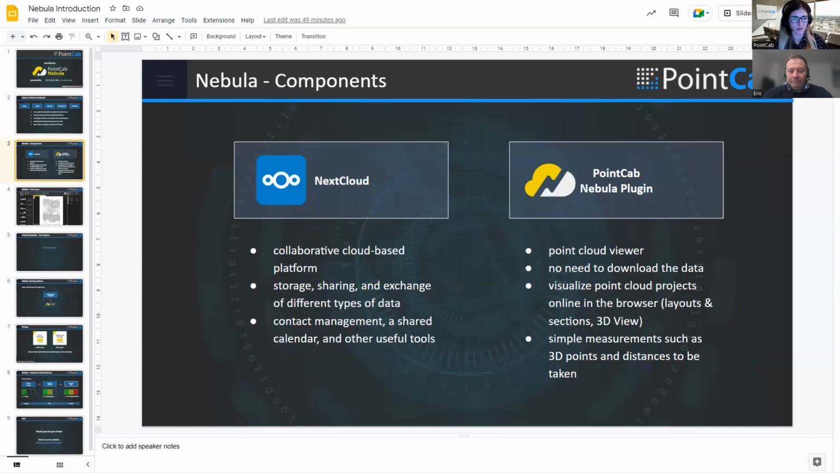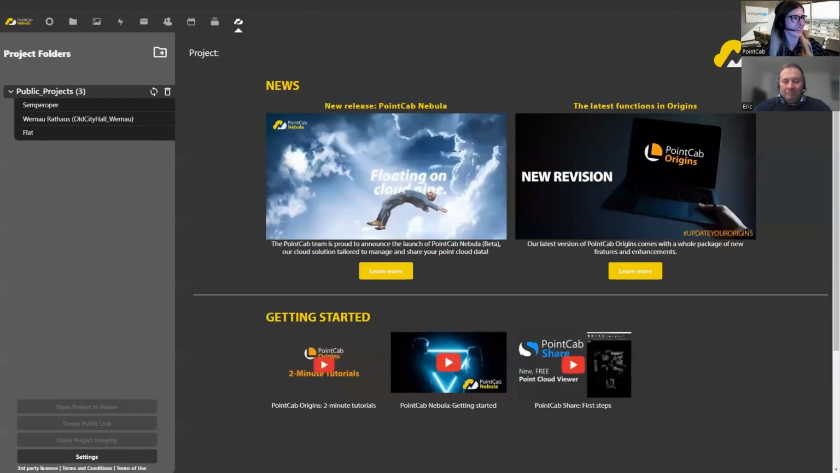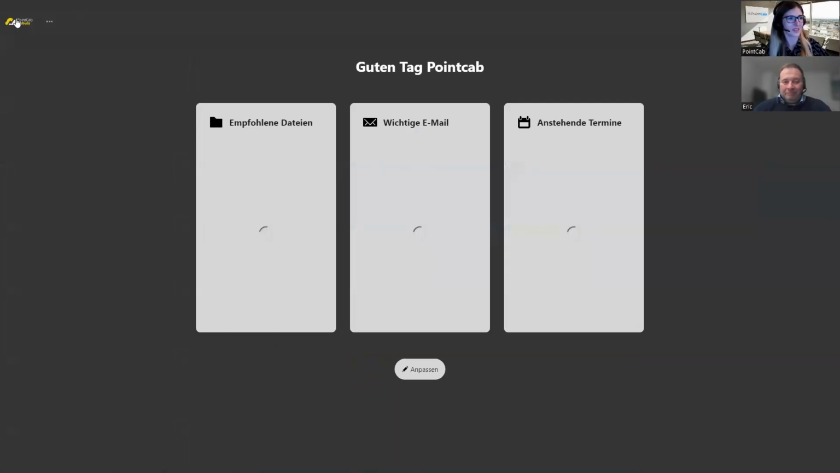Or also having the option to look at the point cloud in 3D. So maybe to get a better idea, I'm just going to do a short live demo where I can show how PointCab Nebula looks.